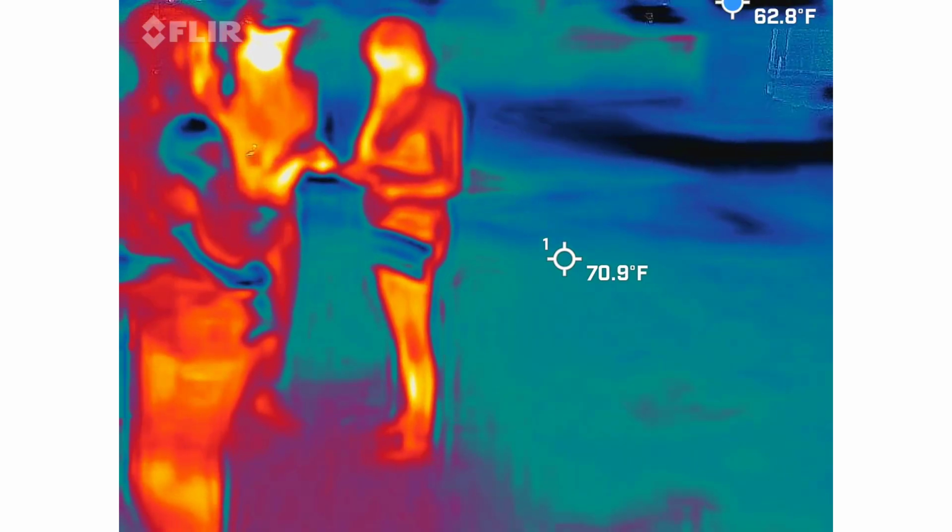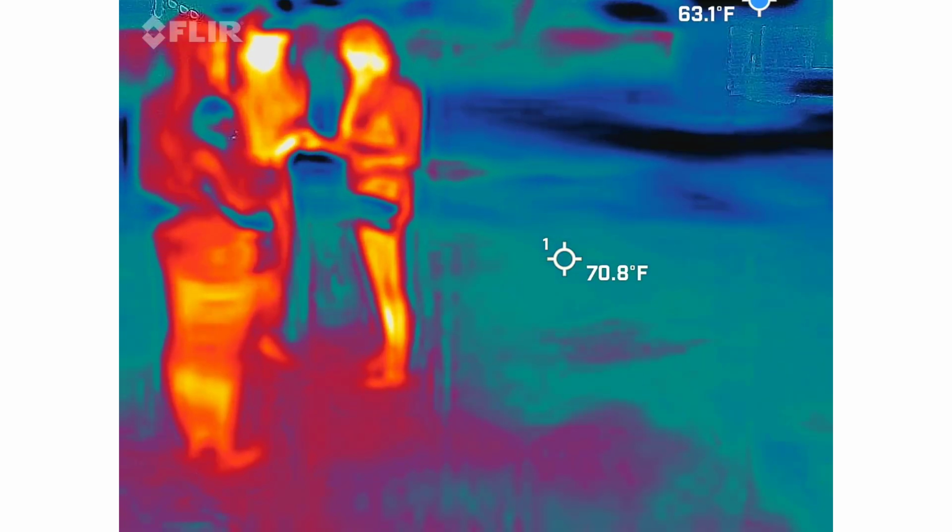So this happened at this location a few nights ago as well, where it stopped scanning altogether. Or it didn't stop scanning, it just stopped recording, which was super weird.